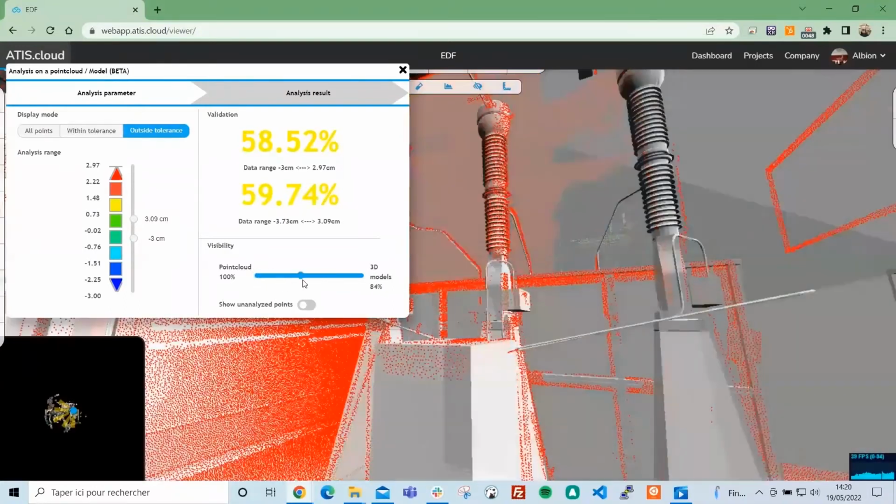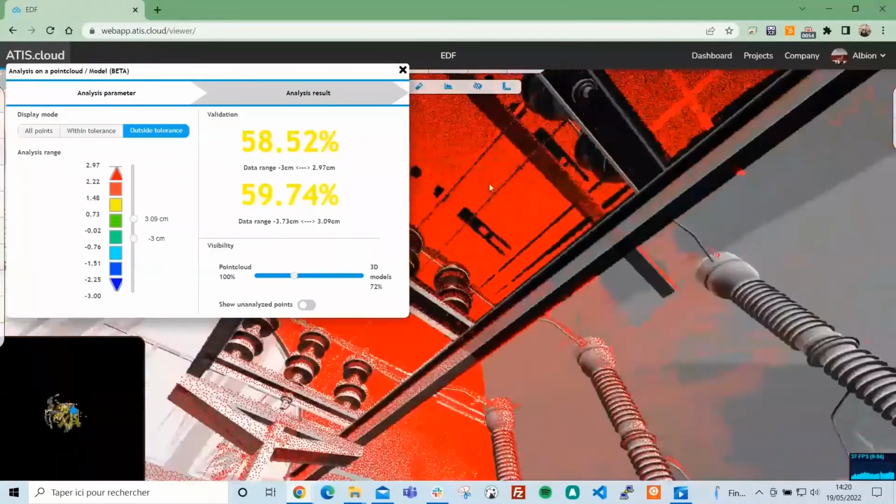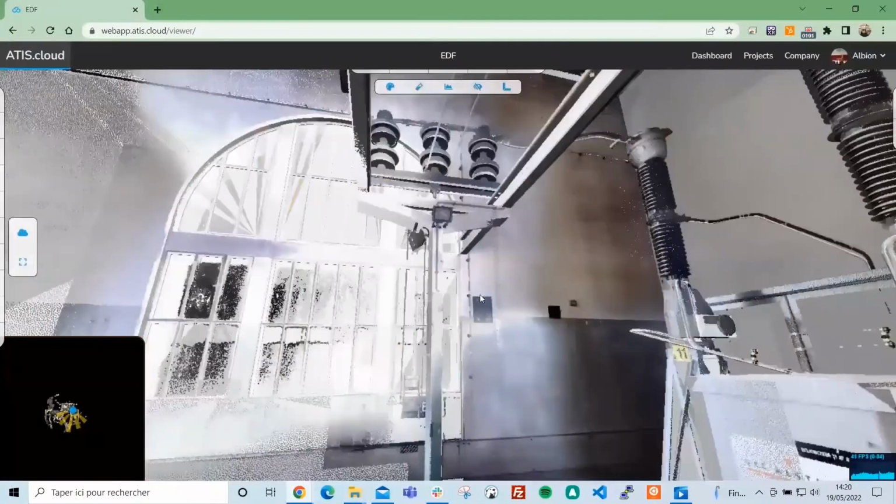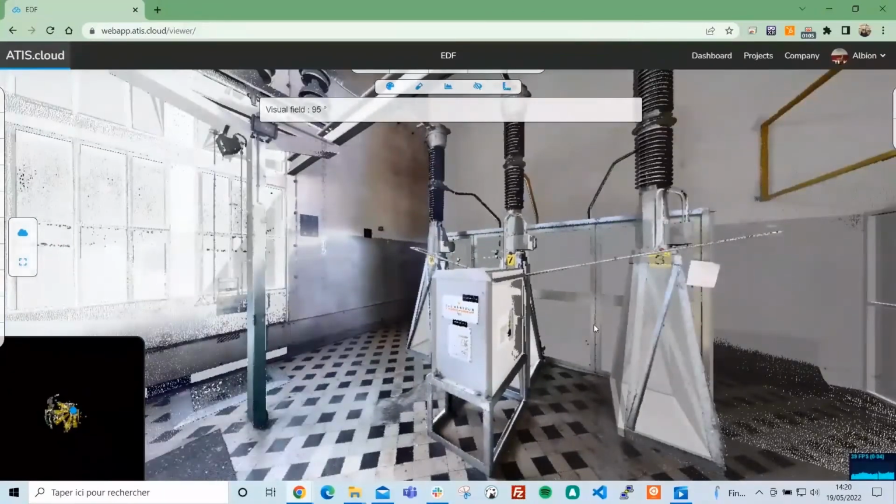I'm changing my data range to -3 to 3 for both sides, and now we can see everything that's outside the 3 centimeters and not respecting the condition of the project. Then you can create BCF annotations to really comment on your work and see if it was an error or if it was supposed to be like that.